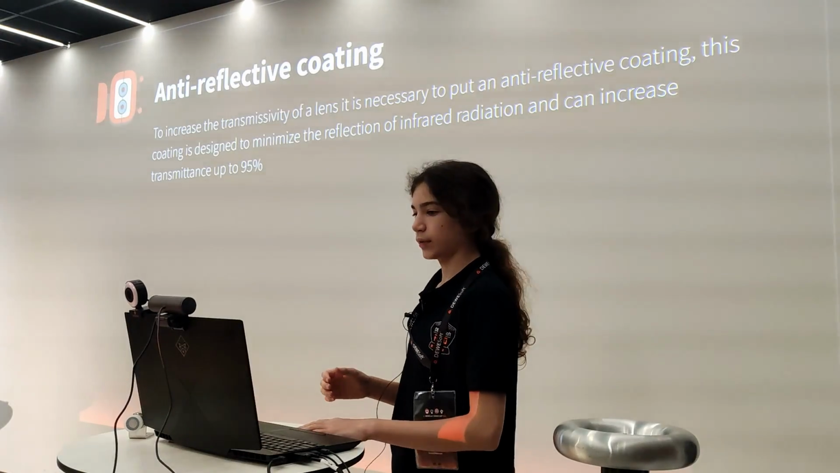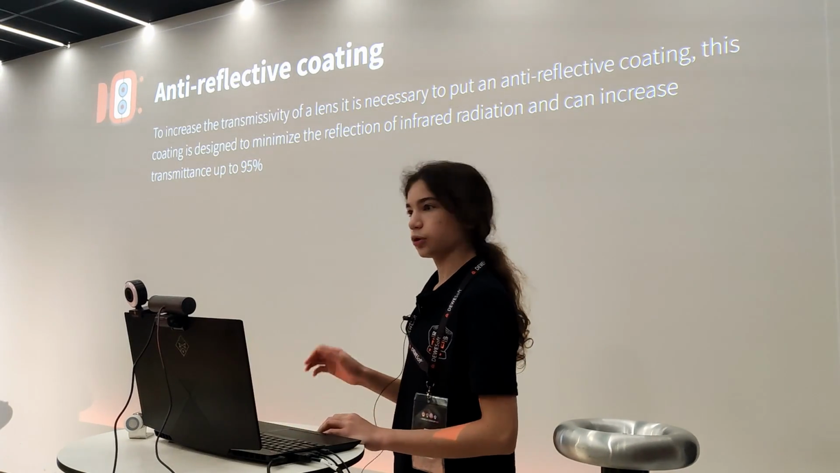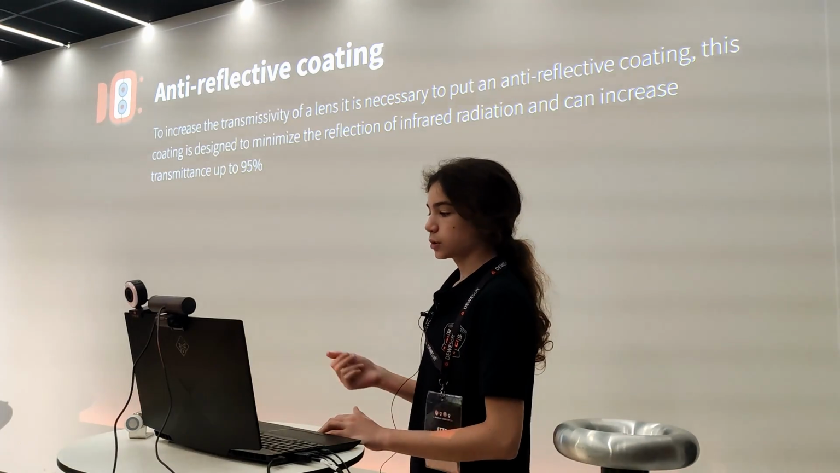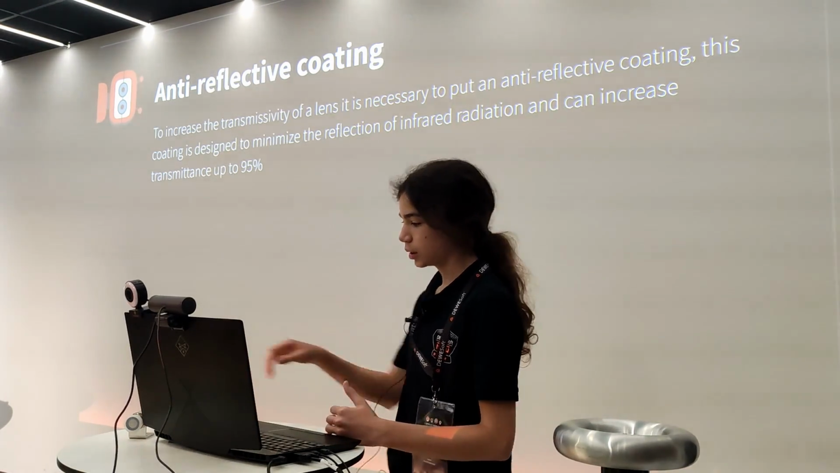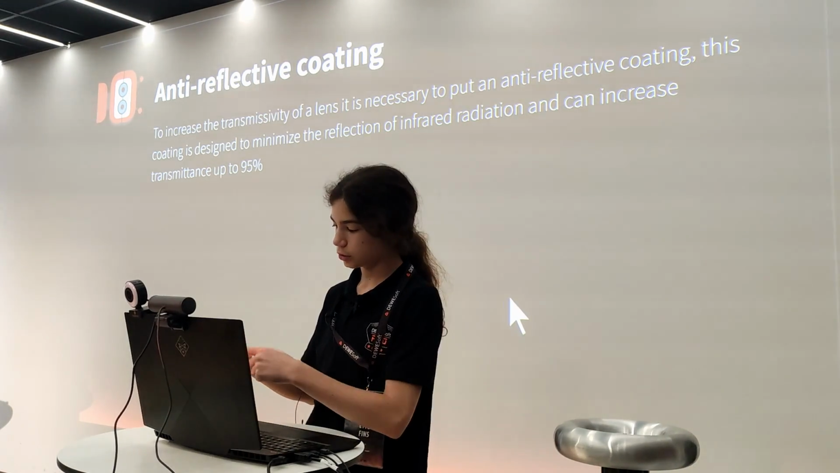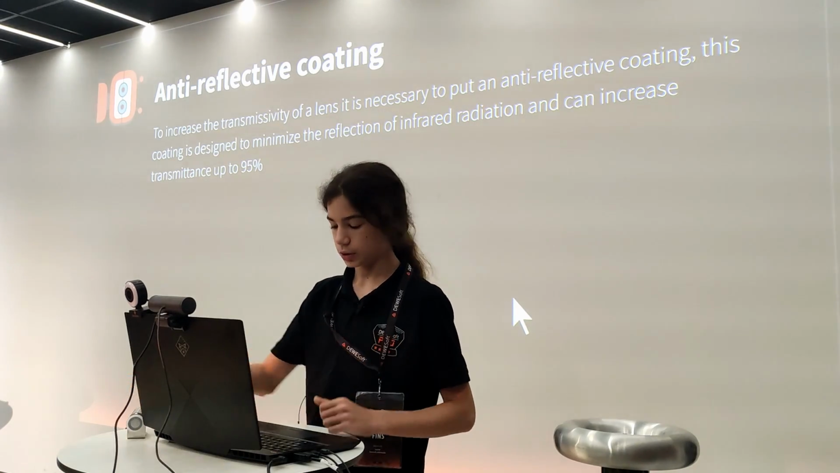Sometimes if you want a very high quality thermal camera, you will put an anti-reflective coating. This is also done in normal cameras, but in thermal cameras it can be more important, because reducing the reflectivity will increase the transmittance. So as I said before, here on this camera you can see the germanium lens with the anti-reflective coating, and so this helps the transmissivity.